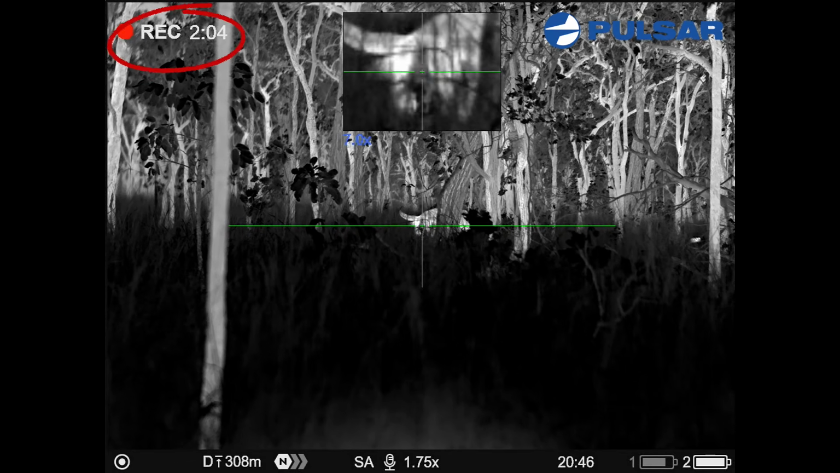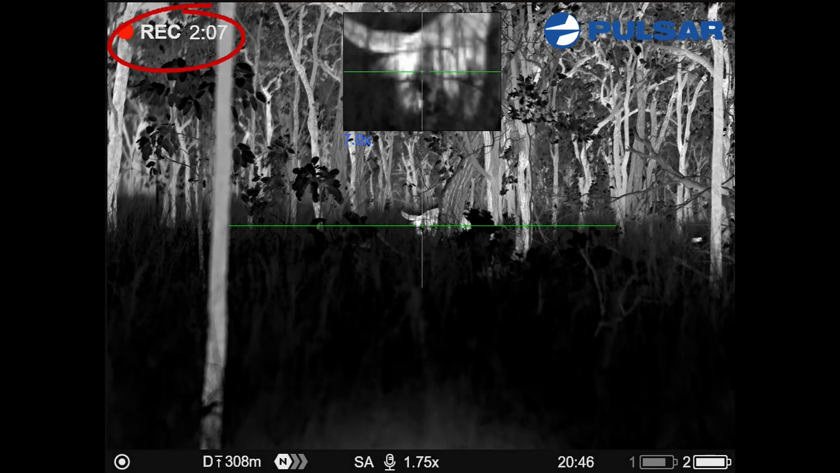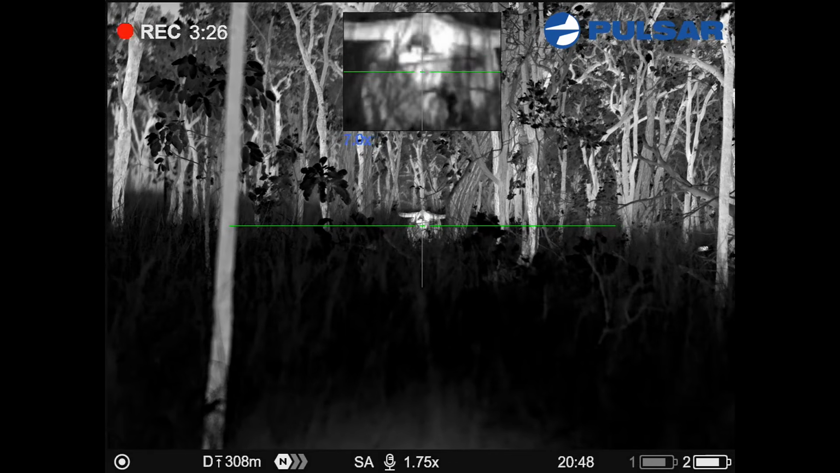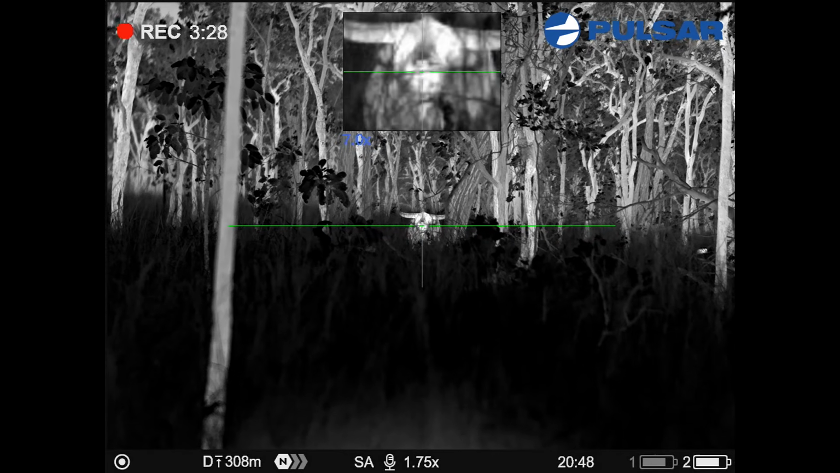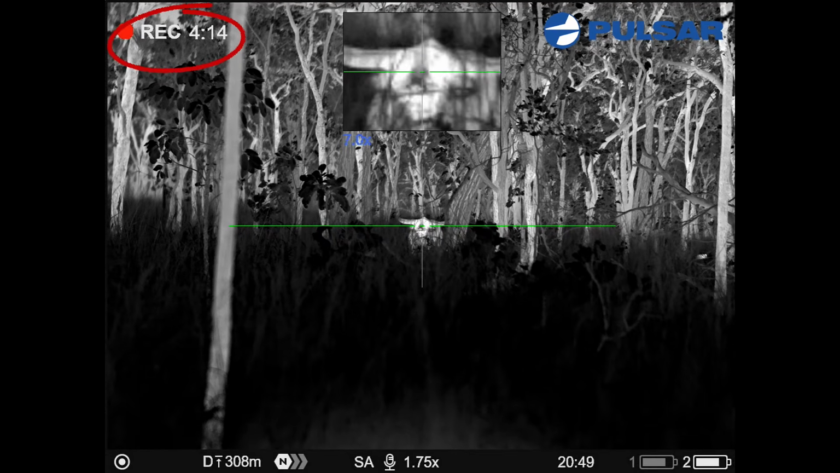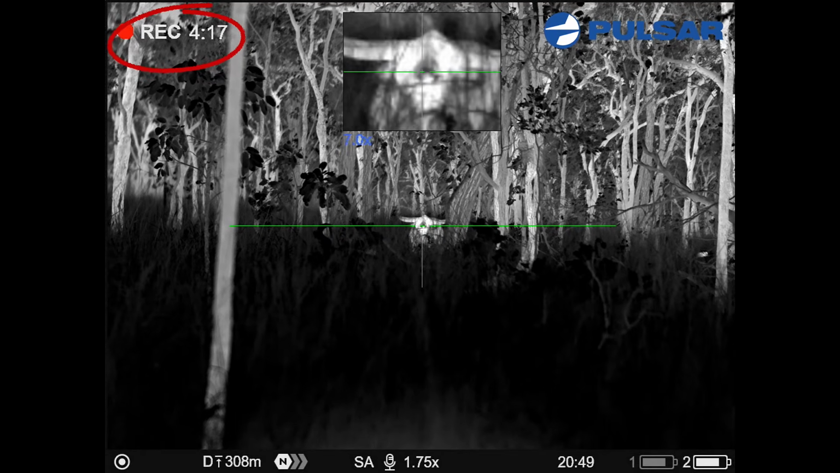If you shoot these big buffalo front on with this particular round, there's a good chance that the projectile will skim off their forehead. So I sat on that scope for quite a while waiting for it to turn its head and get the right angle so I could put the pill basically through its ear hole.